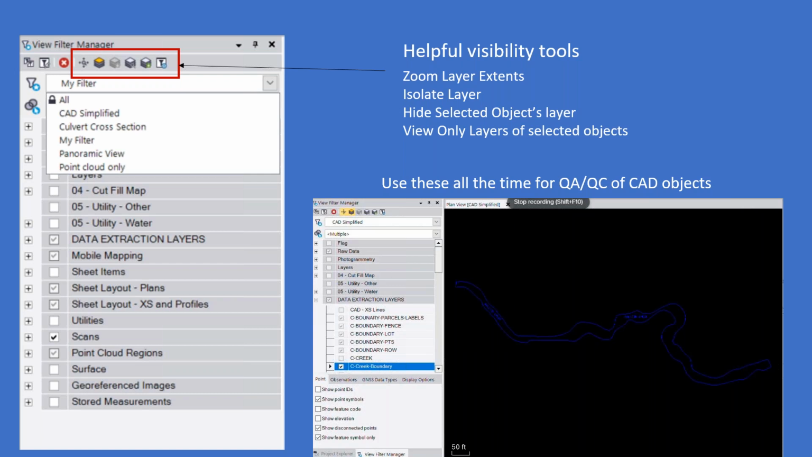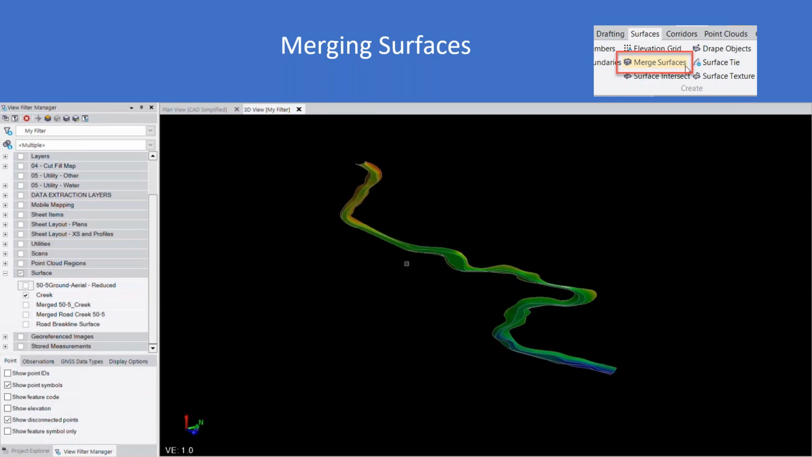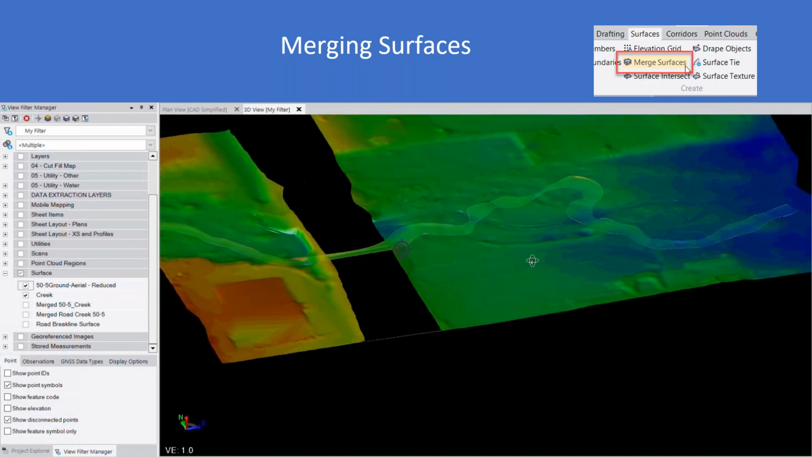If there's anything that doesn't belong on the layer, you can quickly relayer it onto another one. That really helps speed things up when it comes to the QA, QC portion of things and finalizing your CAD objects. Okay, and then we mentioned creating surfaces in the second and third sessions of our series, but